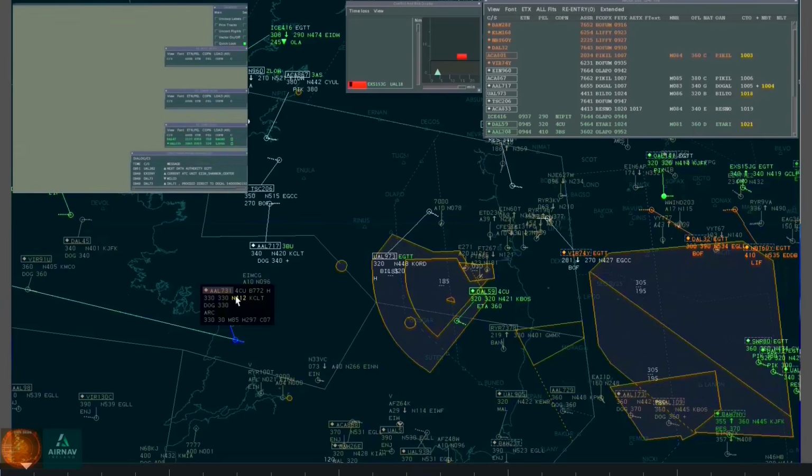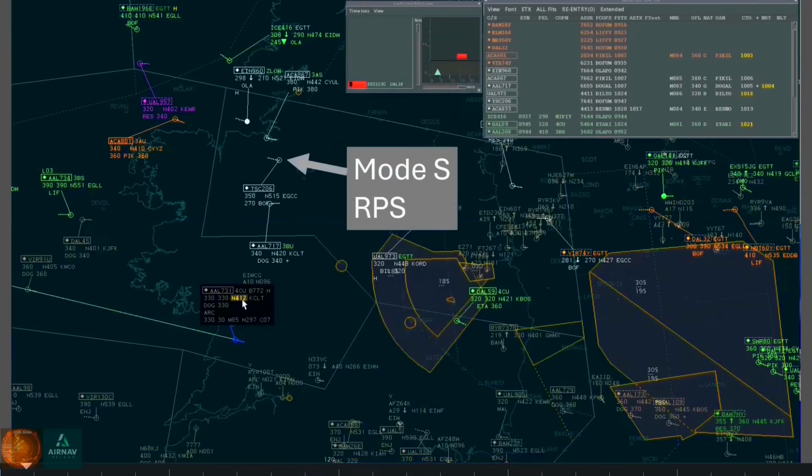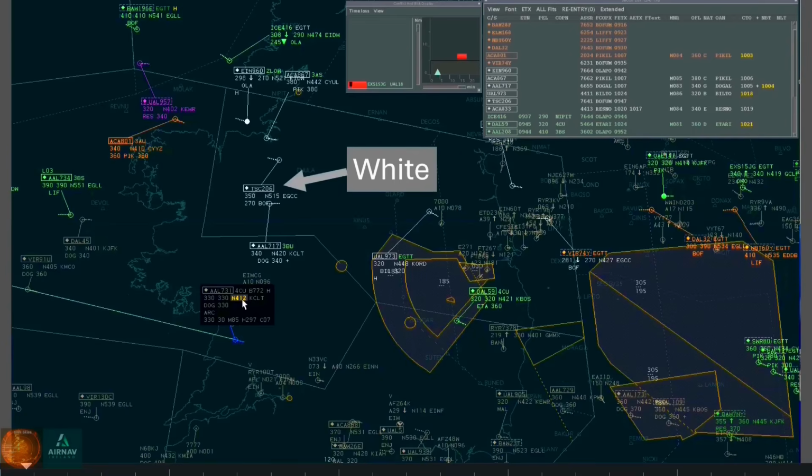My CPDLC messages are displayed to me on the side screen which I mentioned, but if there is a solid box around the call sign, this means that the aircraft is connected to us on CPDLC, and actions like frequency changes can be done at a single click on the next sector symbol. If there is a diamond ahead of the call sign, it means that the aircraft is on the FANS network, and if there is no diamond, then the aircraft is on ATN. In this instance, the position symbols are circular, which means that the interrogation and response is from a mode S radar head.